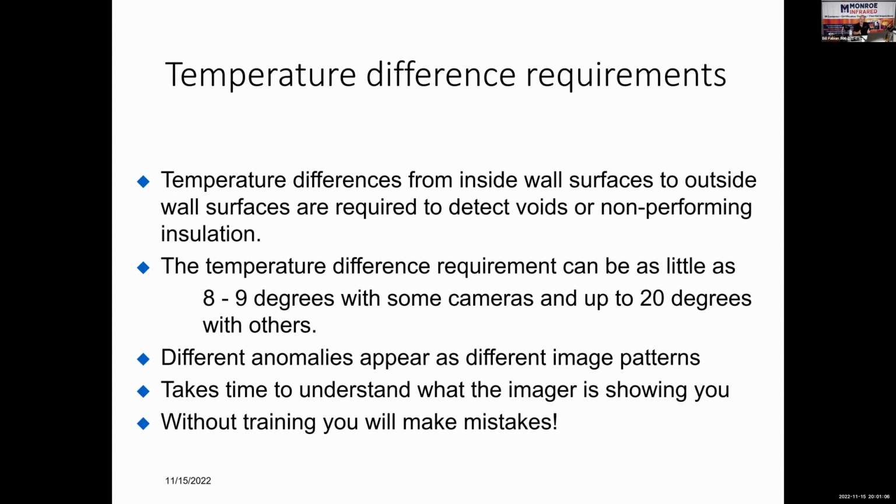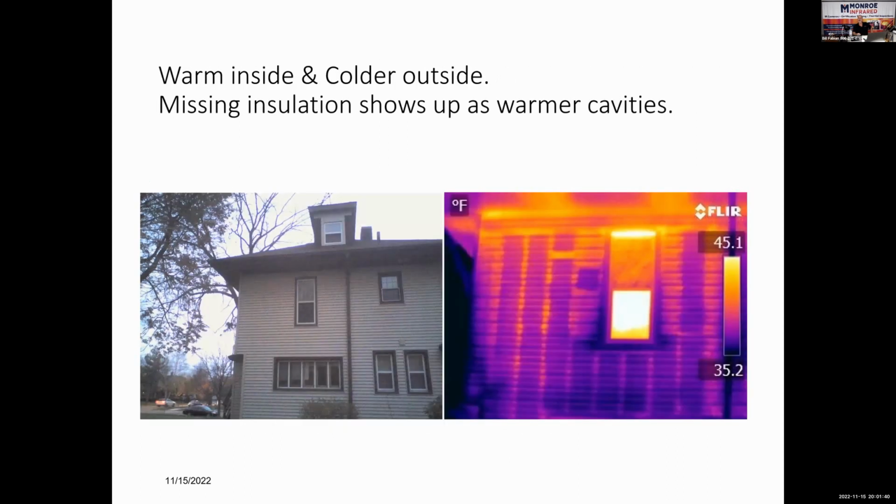But that 18 degrees covers all cameras, even the low cost, plug in your iPhone type cameras, which I don't recommend. But if you've got a good infrared camera, you don't need nearly 20 degrees. You can do it with 8 or 9 degrees. And again, different anomalies can appear as different image patterns. It does take time to figure out what the camera's showing you, and beating the dead horse, but without training, you'll make mistakes. Here's a 100-year-old balloon framed house.